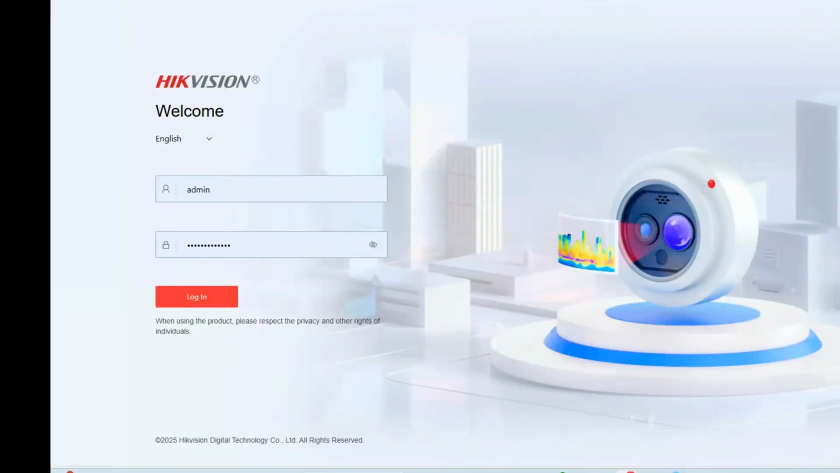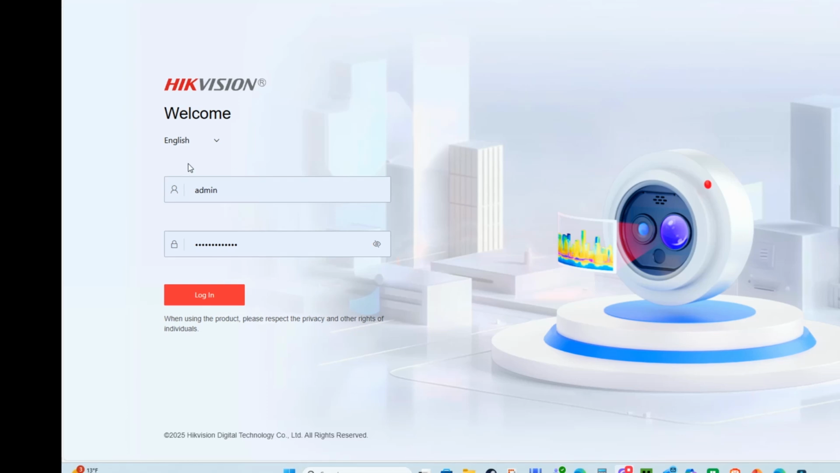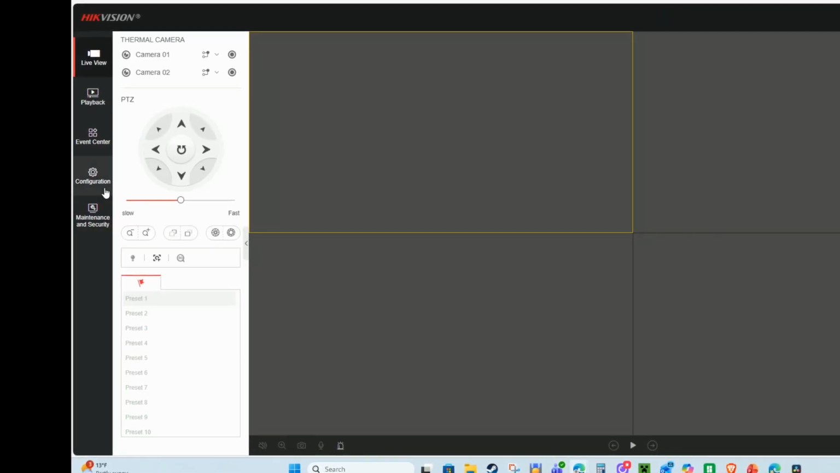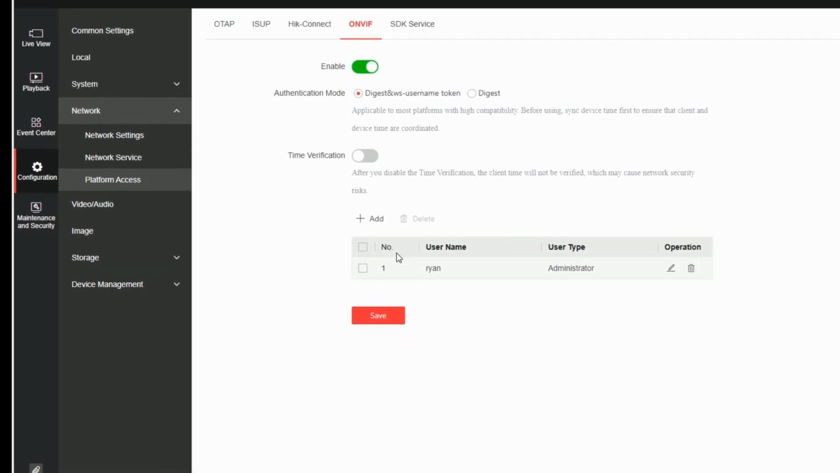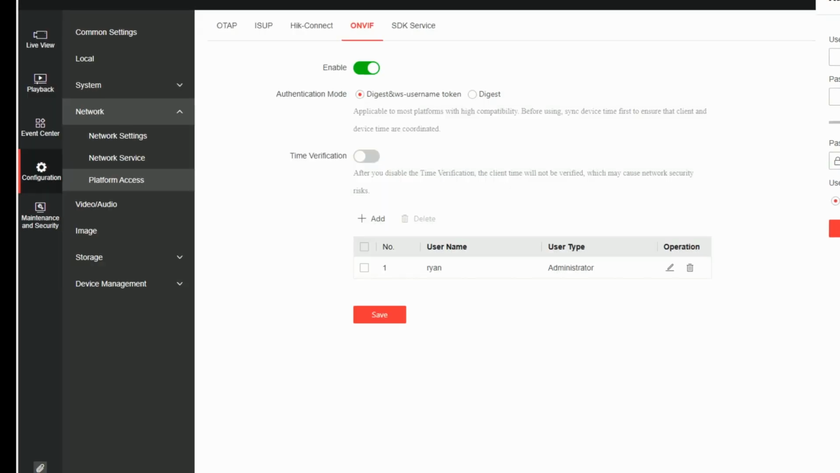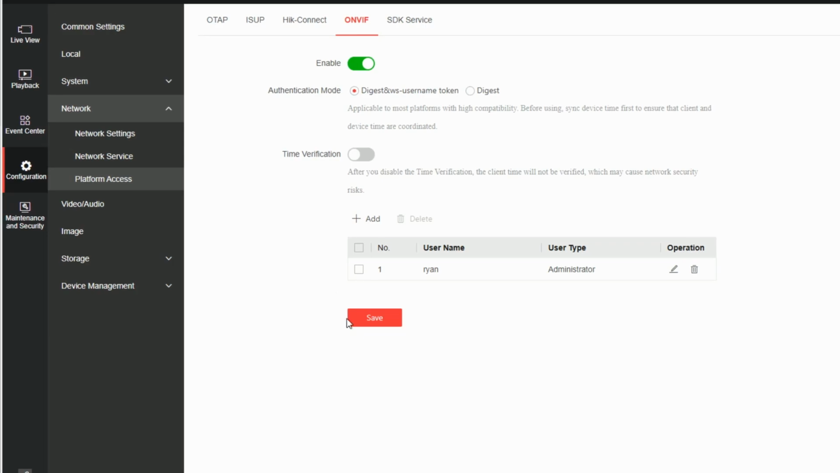Now, in order to add a ONVIF camera into UniFi Protect, you first need to build an ONVIF profile inside the camera. Hikvision makes this relatively easy. You can go to the IP address for your camera. You'll be prompted for an admin username and password. Once you log in with that, you can go to Configuration, go to Network, Platform Access, and under ONVIF, you'll see that I've already created a user here. All you'd have to do is click on Add the user. I recommend making it an administrator type, and then Save. And you'll have a username and password for your ONVIF profile.